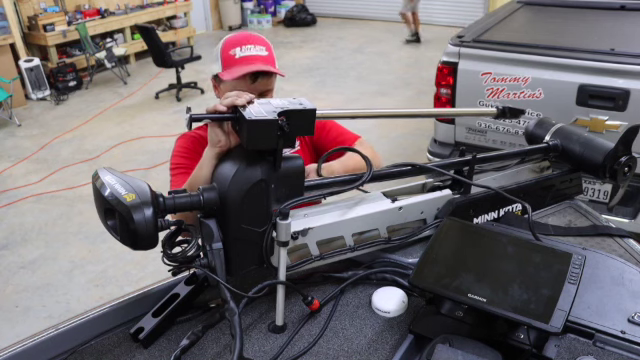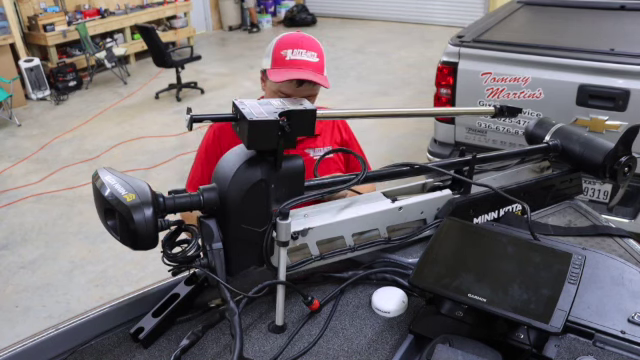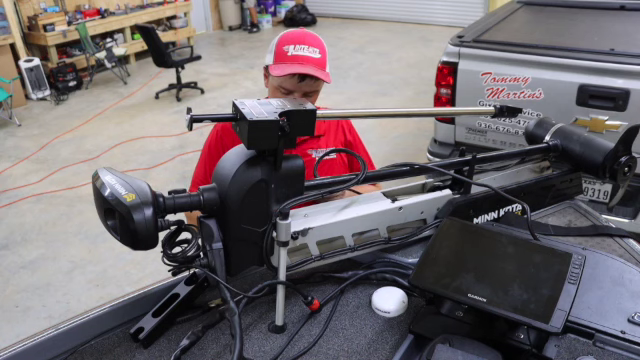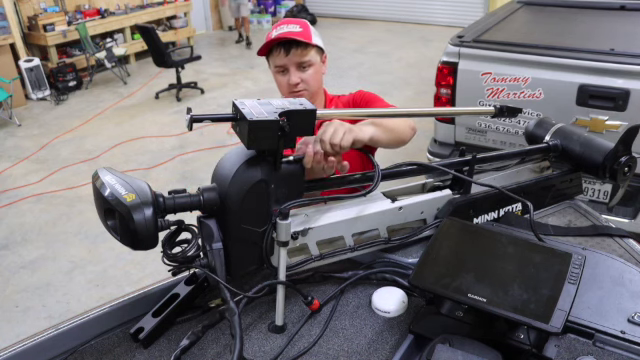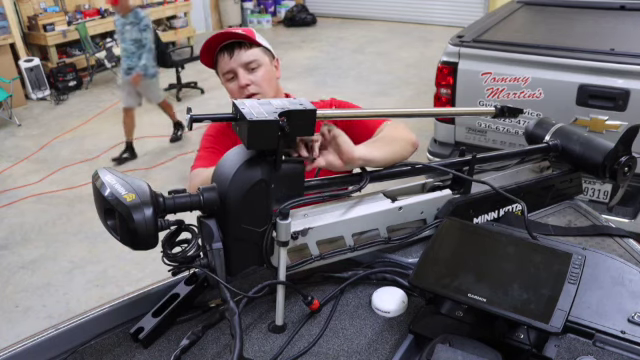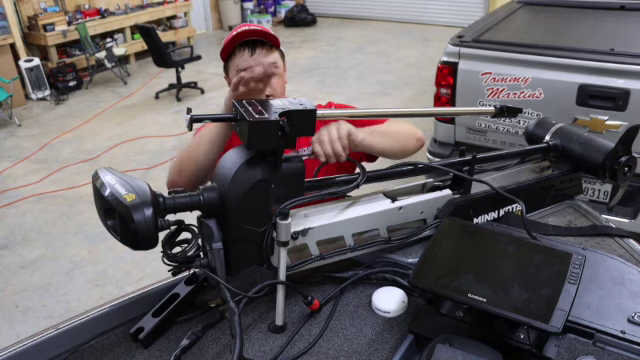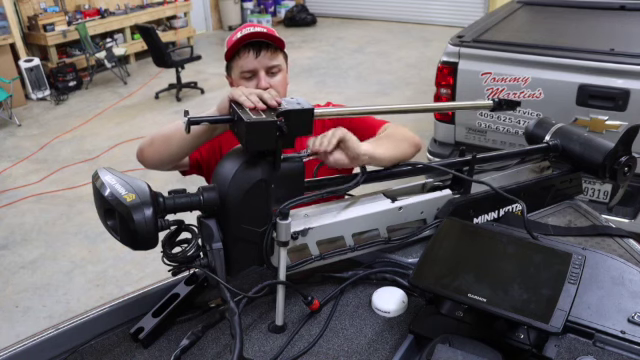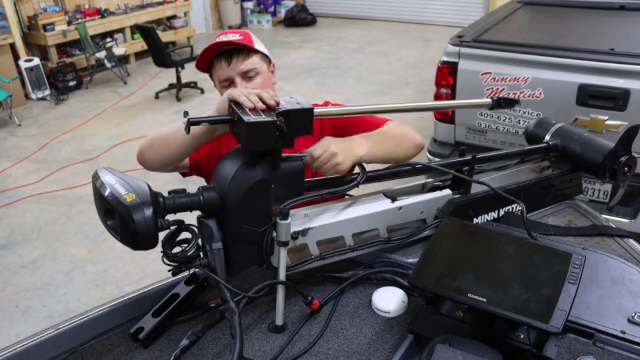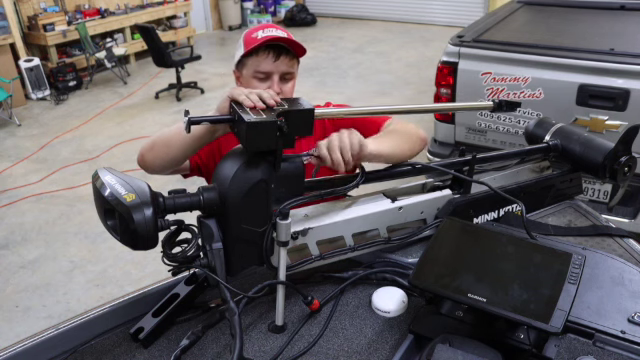Alright, once you get that started in about a quarter to halfway, you're going to go ahead and swing back to that final one. Alright, and you can go ahead and tighten this one up all the way. And work your way back through your screws, tightening them up.